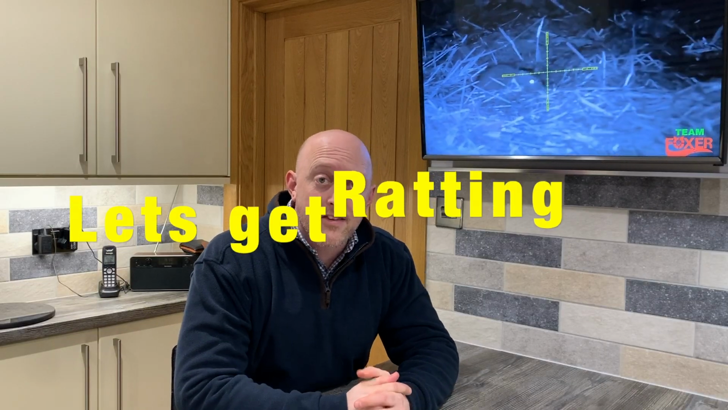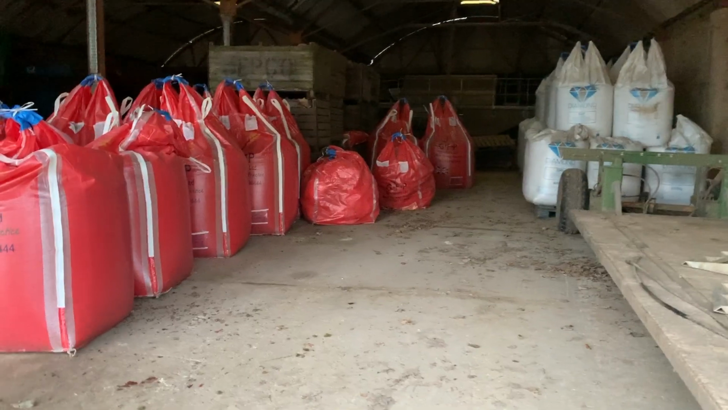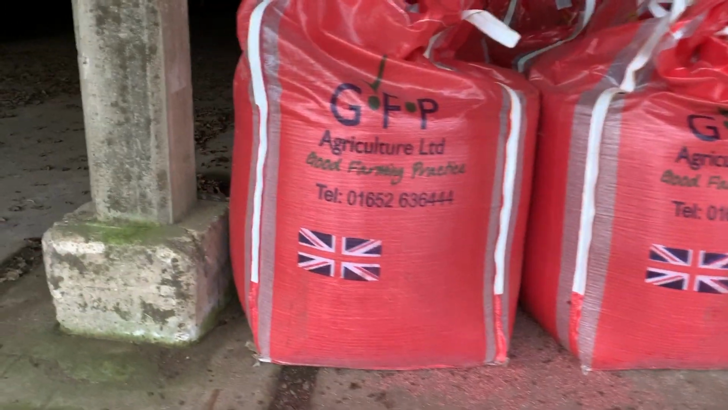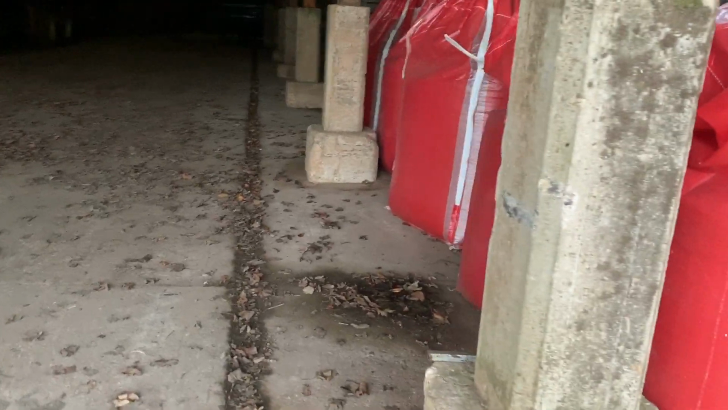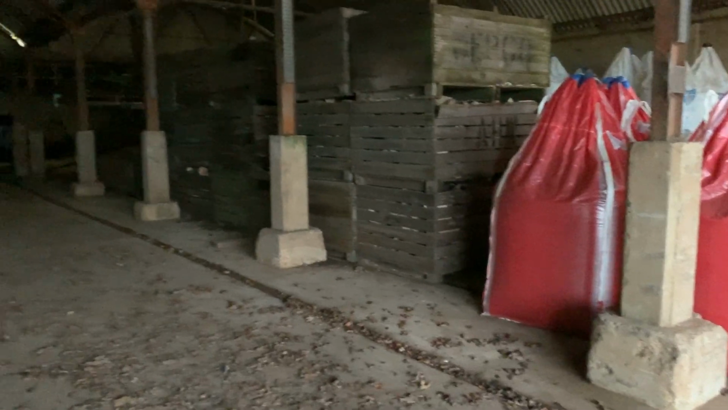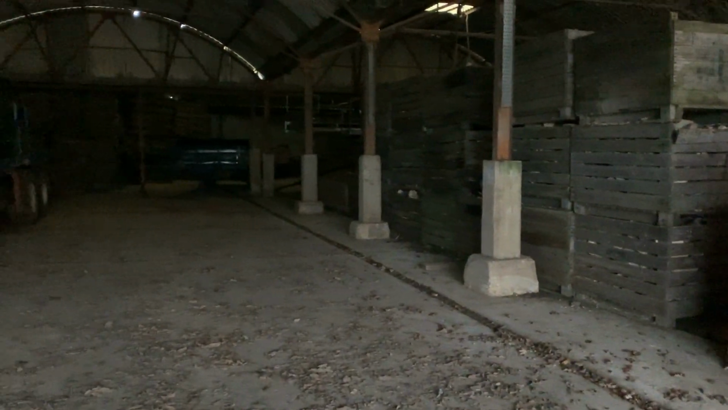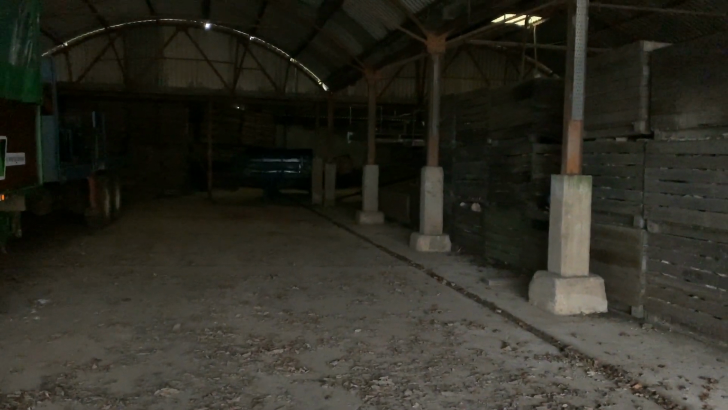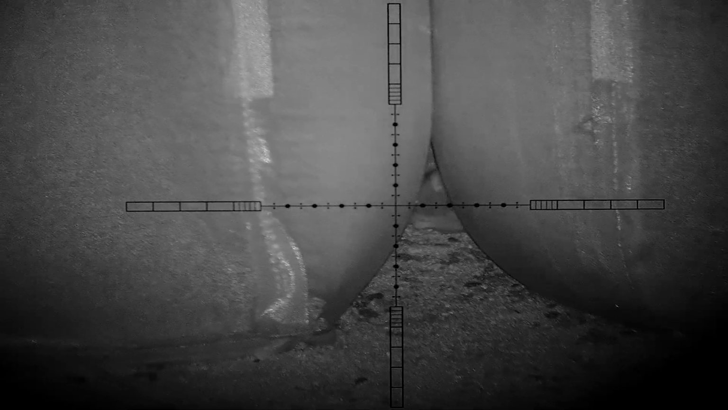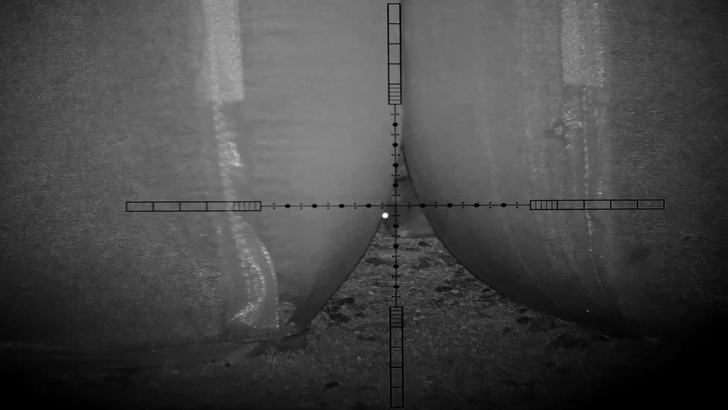Right, let's get ratting. So in the barn that we met for on Keeper's shoot day just a few weeks ago, some of you may have seen that video, having a little nose around and going to the toilet in the morning, I noticed that in this barn there was quite a lot of rat droppings and it smelt quite strongly of the scaly tails. So that evening we were out foxing, myself and the keeper, and I flicked the thermal over into the barn, and sure enough there were a couple of likely heat sources. So I took the Arms S510 back for an evening's ratting, and this is how that went.